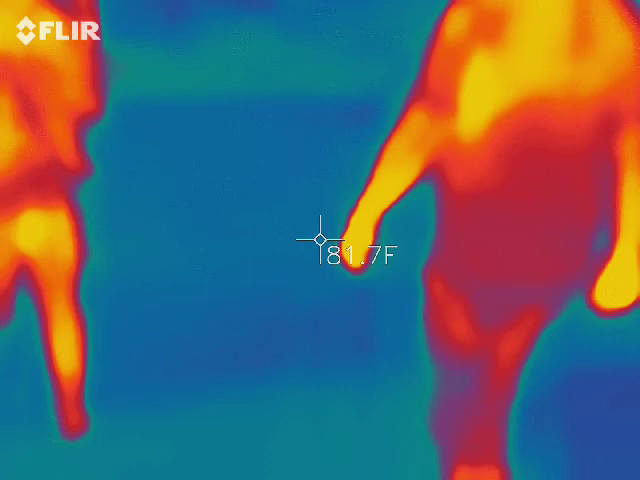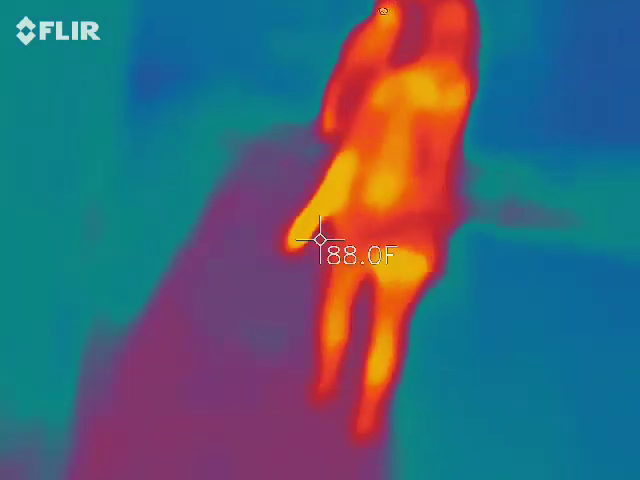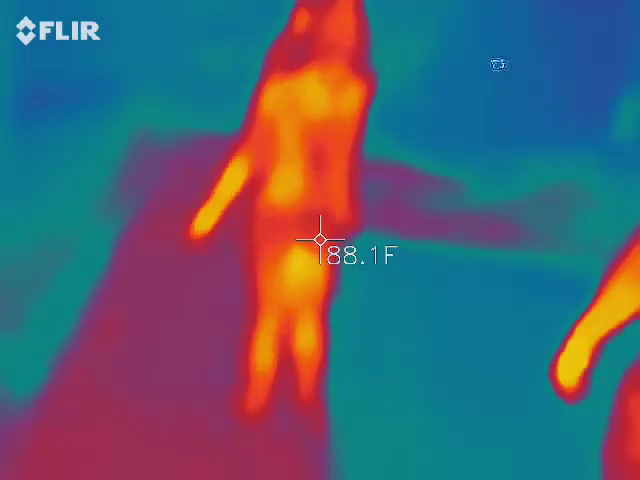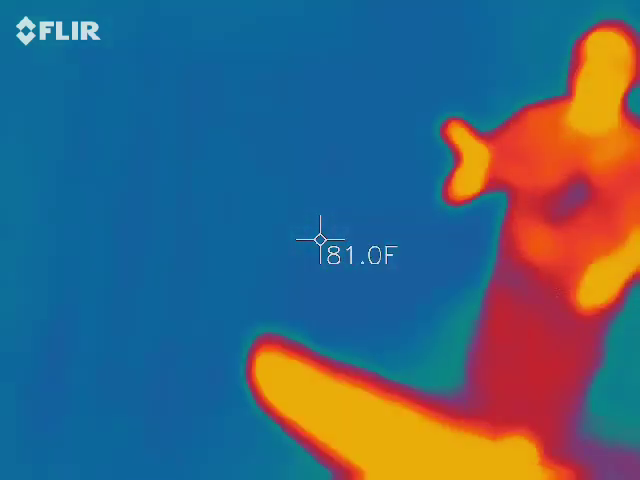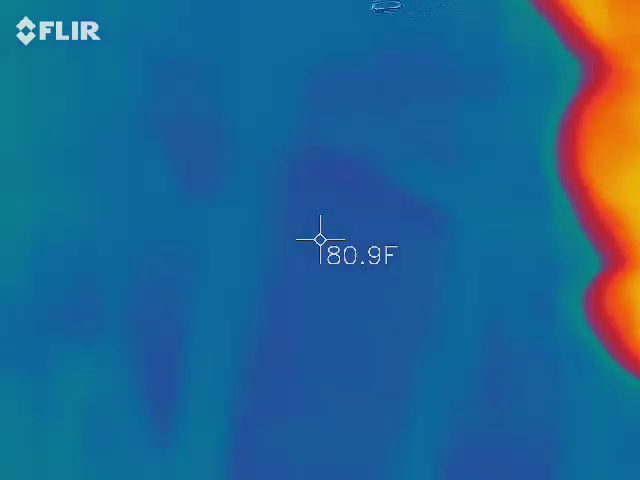Me and Leanna came here one time late at night. Yeah. You guys stayed the night here? No, no, we just came here like super late at night. Yeah, because the tombstone is right in here, right? It's in the back.